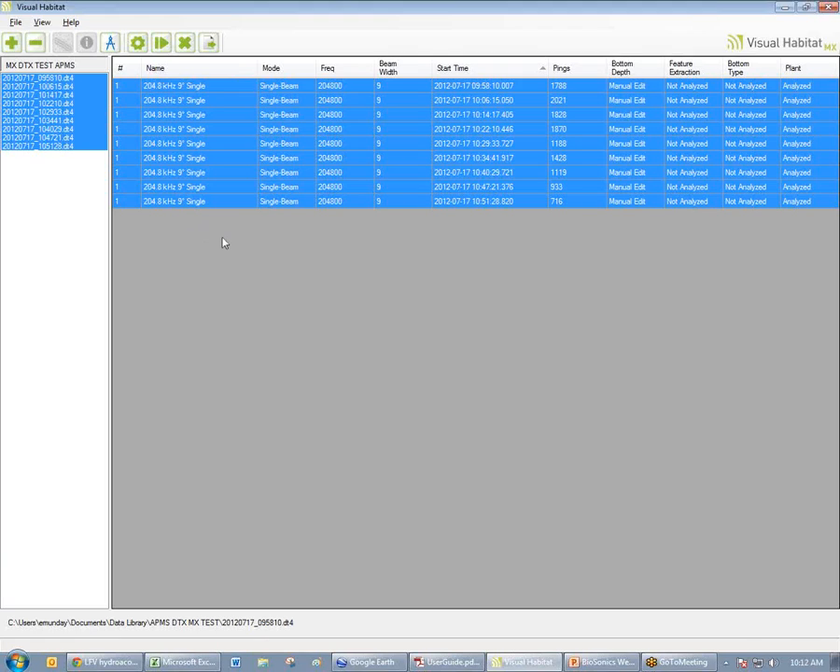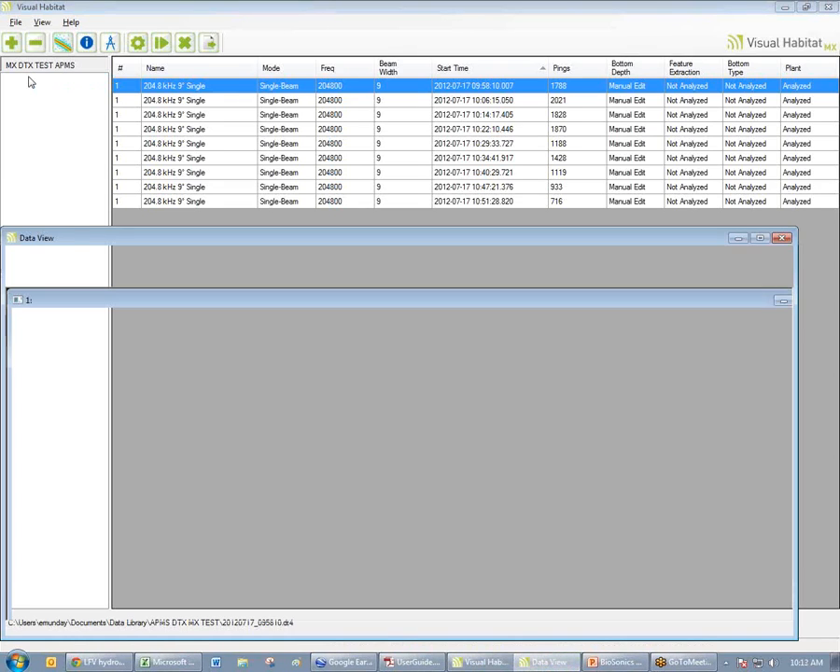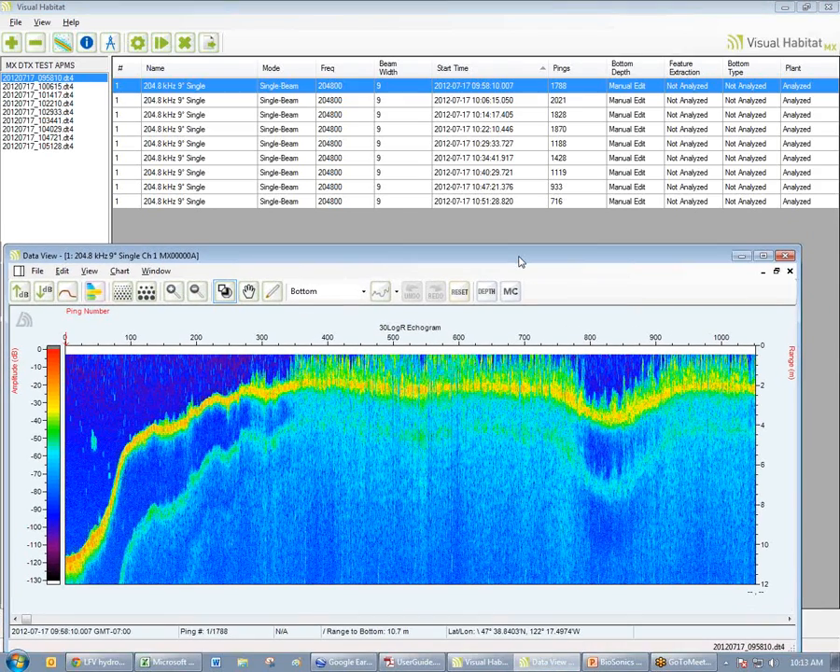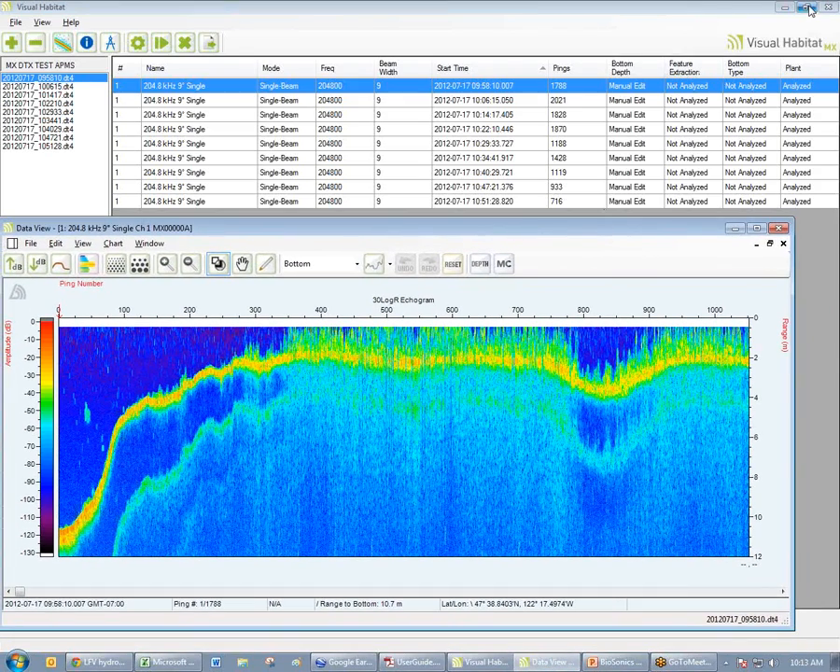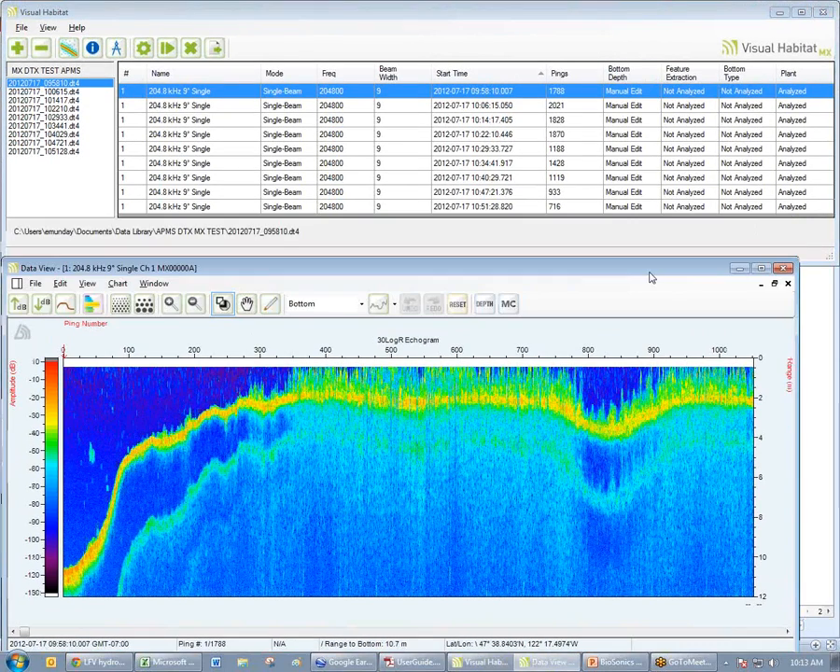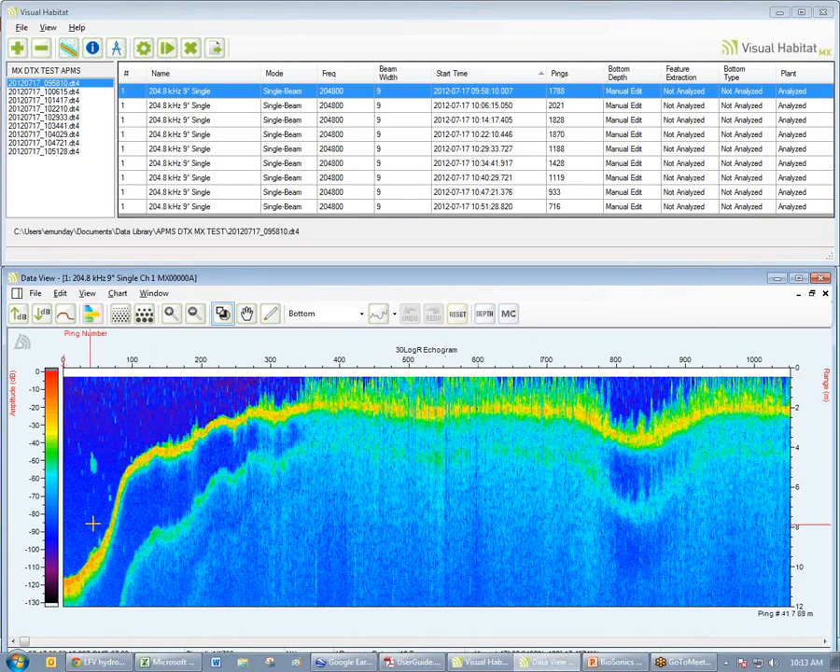So we have our list of files. When we double-click on any file, we're going to open up what's called the data view. And this is actually the echogram of the file. Okay? So for those of you familiar with acoustics, you know what an echogram is. It's a cross-section of the data. And what we're looking at here in this echogram, this strong orange line,